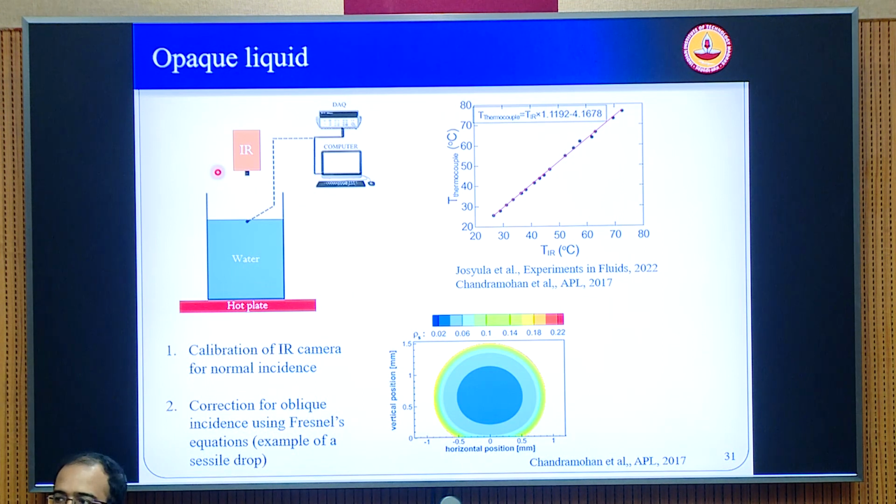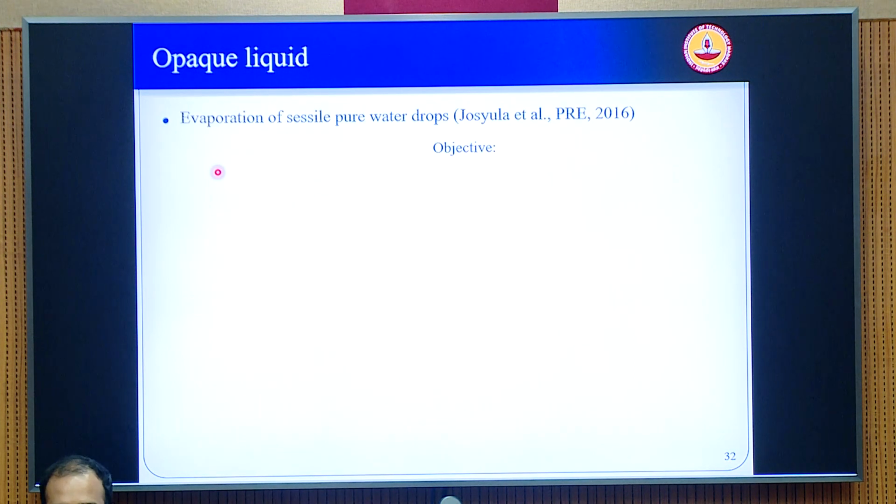So the emission is also direction dependent. If you are using the same camera to see the emission from the curved surfaces at the right and left extremes, you might actually see a different value of the emissivity. So you have to correct for the effect of curvature also, because the reflectivity changes with the angle. Accordingly, this kind of image processing has to be done for curved surfaces.